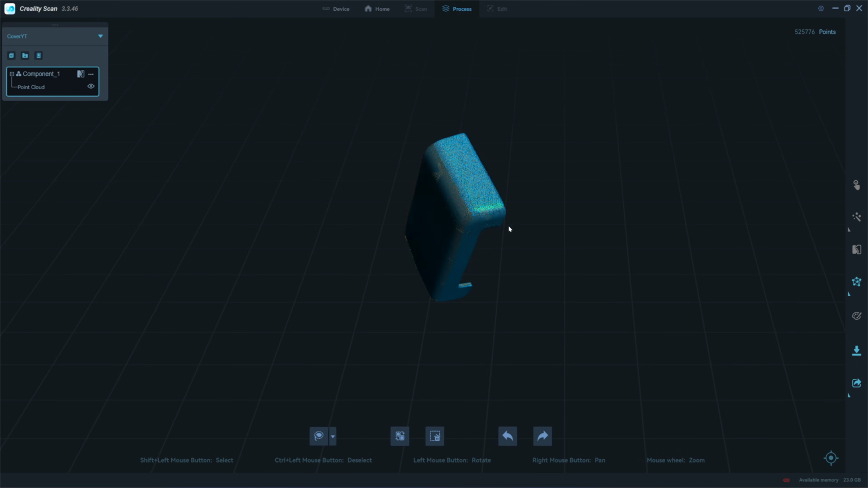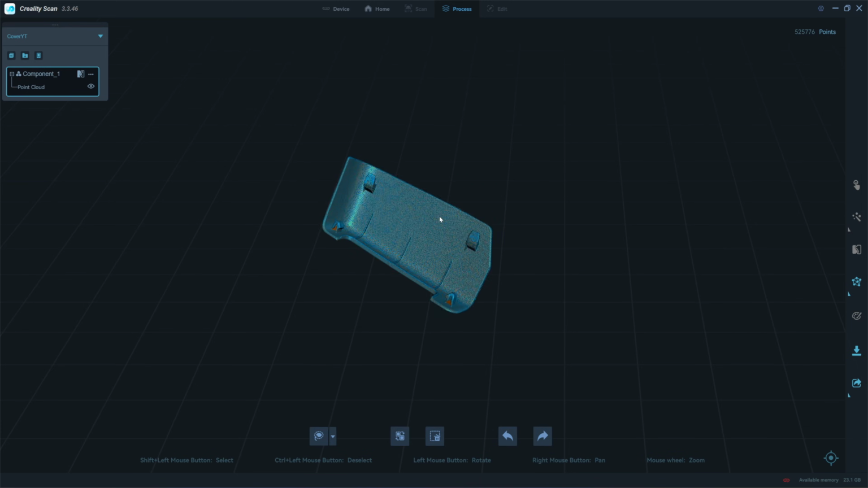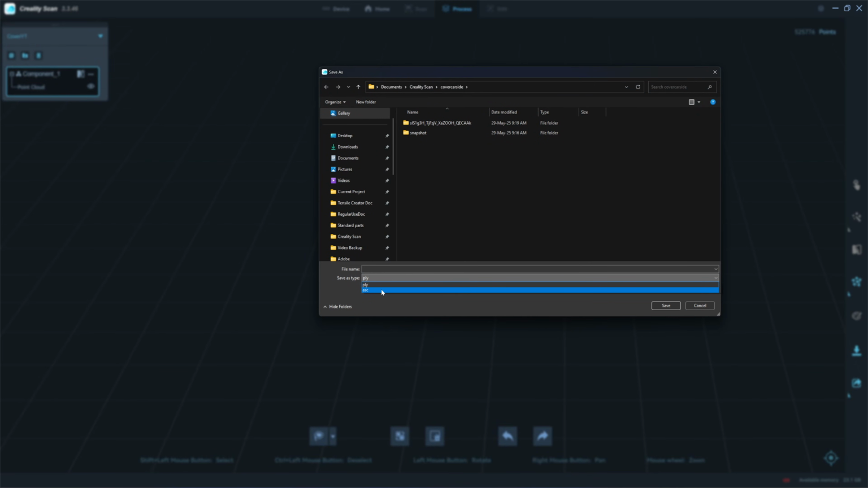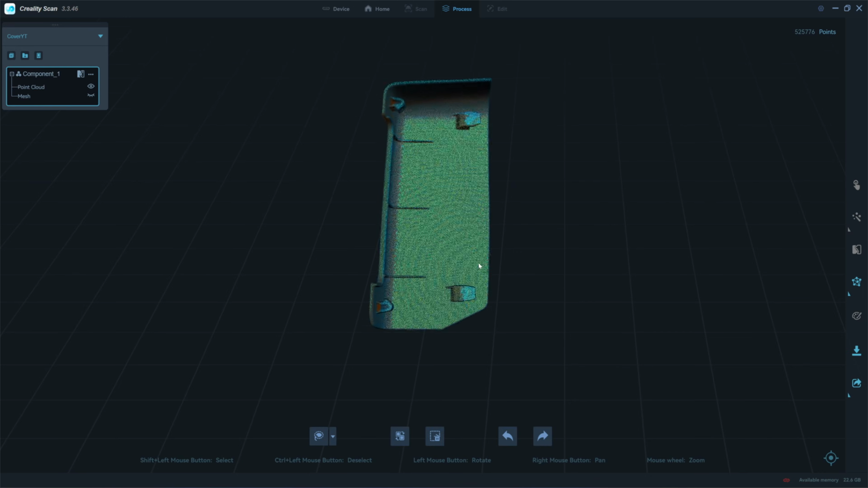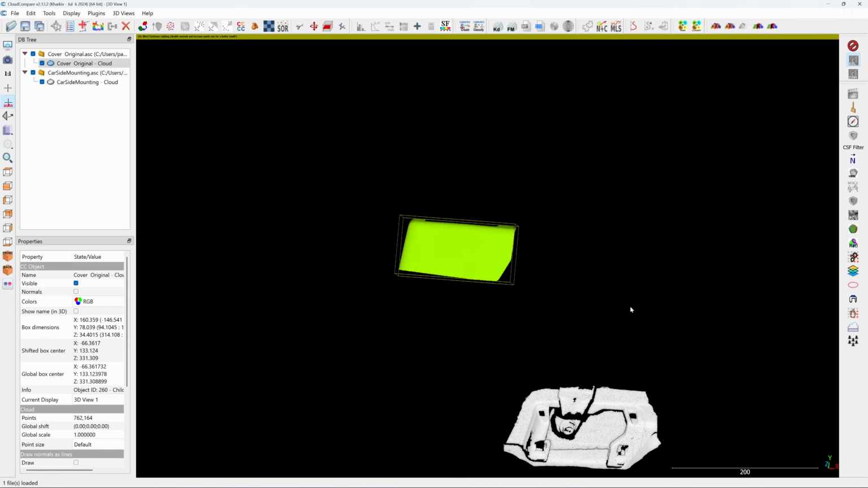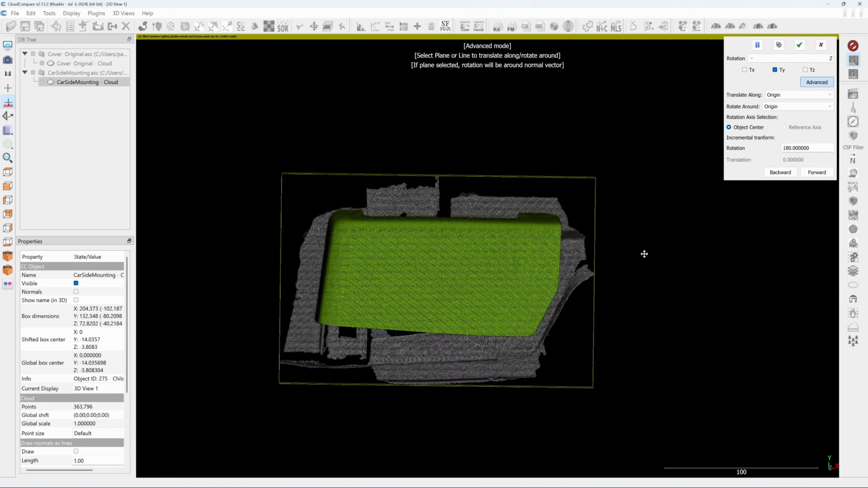We have 525,000 points. And then I will export this in ASC format. Let's move to CloudCompare. Okay, next I will align the 3D scan of the plastic cover and here the scan of the mounting point.